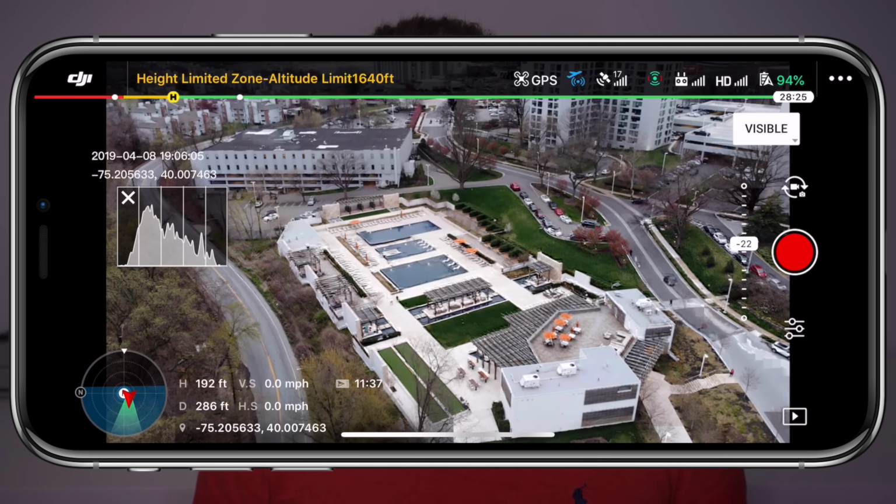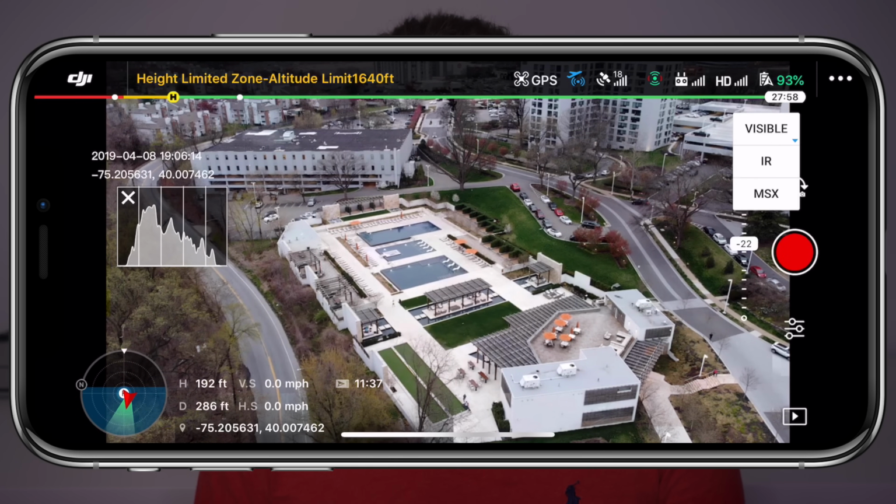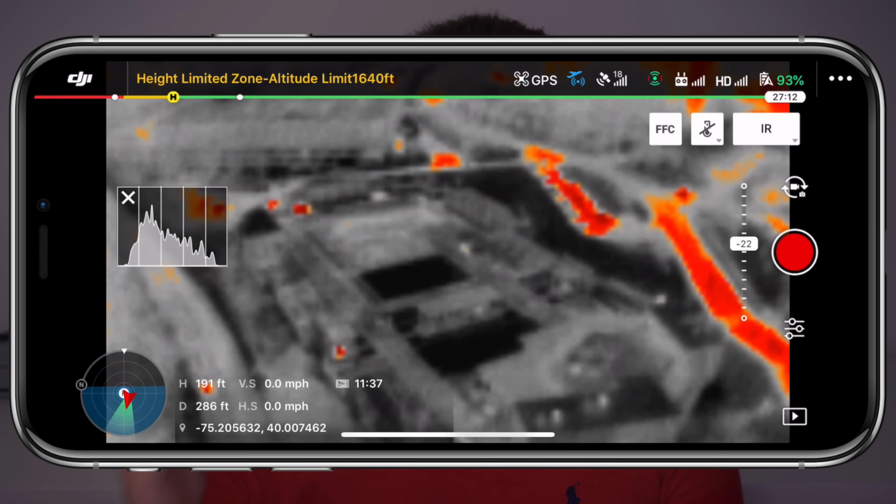On the screen, we have some different options that help us change how we view the thermal images that we are shooting. First up here on the right, where we see the word visible, lets us switch between different camera views. So right now, I'm looking at the color view through the RGB camera. If we switch over to IR, then this will show us the video feed being transmitted back from the thermal camera.